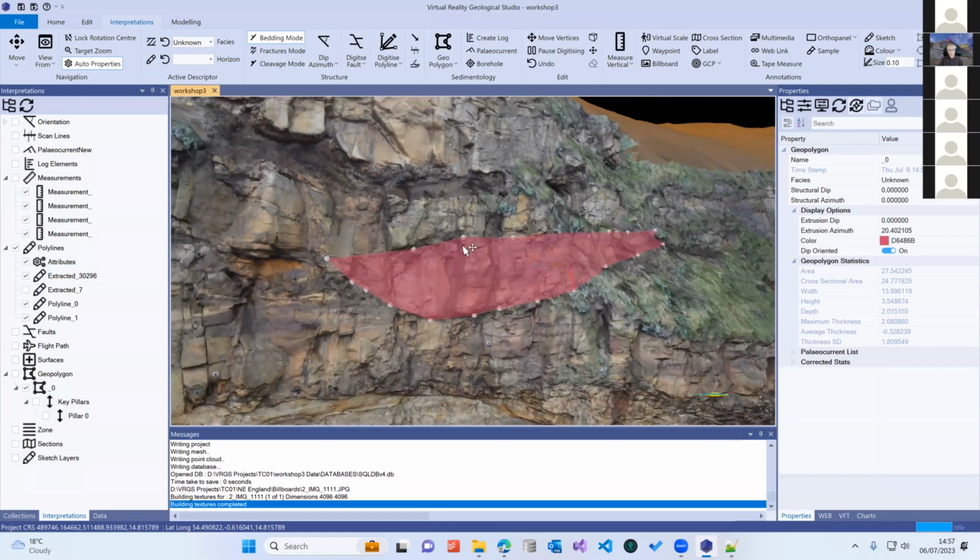That's done by going through each of the vertices in turn and projecting the one vertex from, say, the top down to the bottom, and then that one from the bottom down to the top, looking for the intersection points, working out what all the thicknesses are. That gives you the maximum thickness of that geopolygon, the average, and also your standard deviation, so you get an idea of how much it's varying. So something's gone wrong on the average thickness variation there, because obviously it shouldn't be negative.